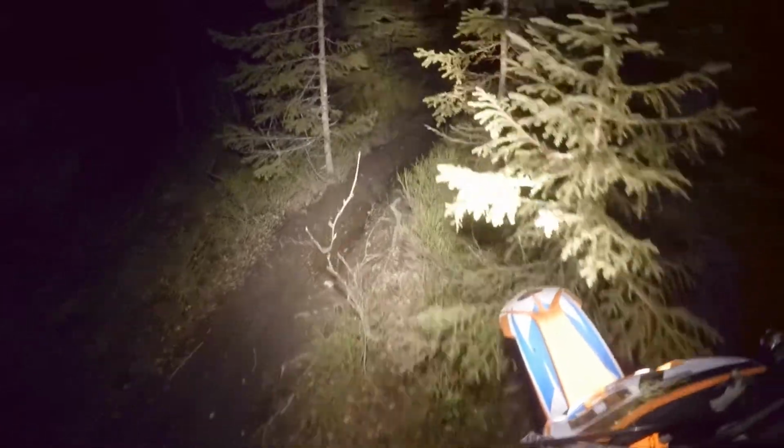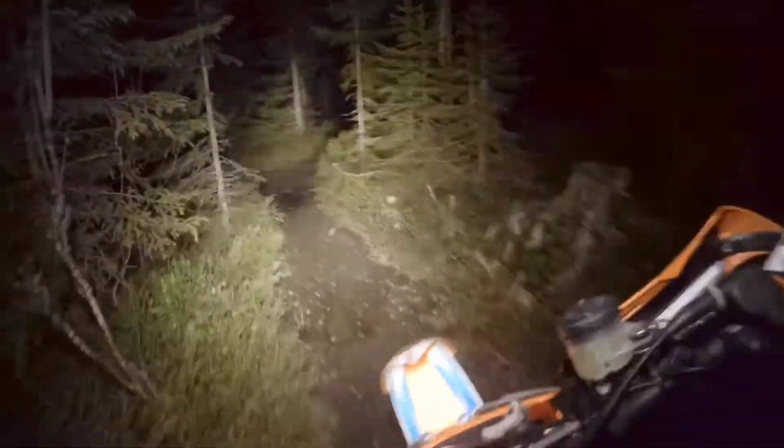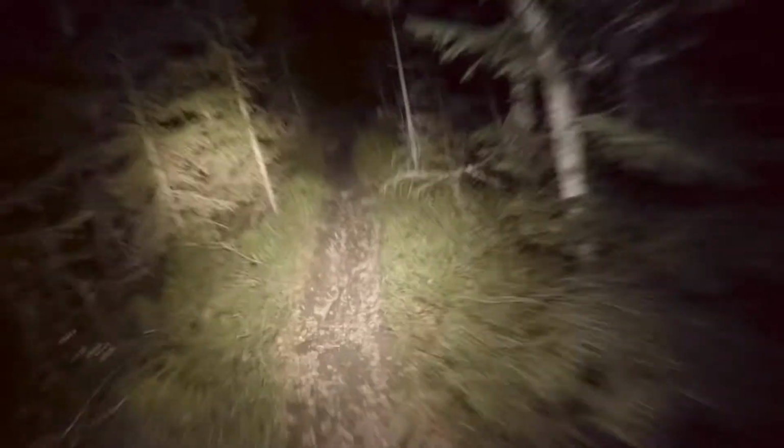Hit a root there. Got punched off track. A lot of roots, and it's quite slippery some places. It's been raining a lot lately, and slippery roots and rocks around every corner.